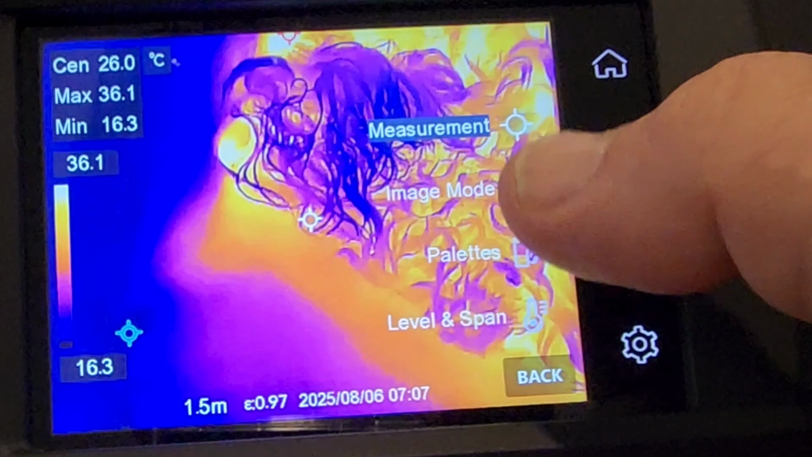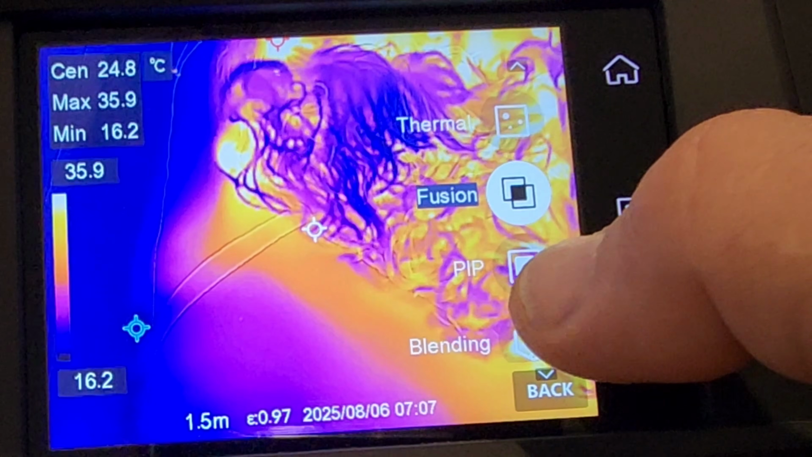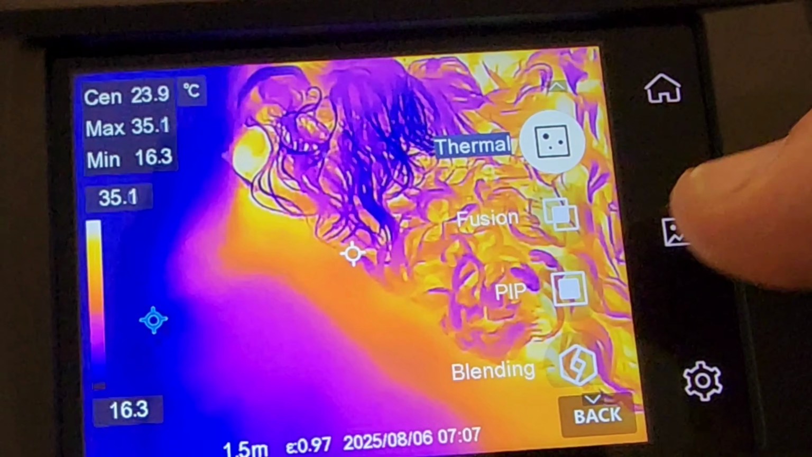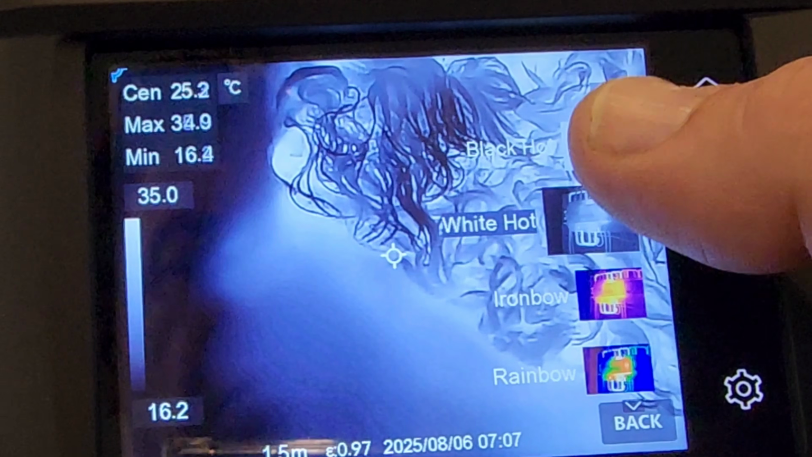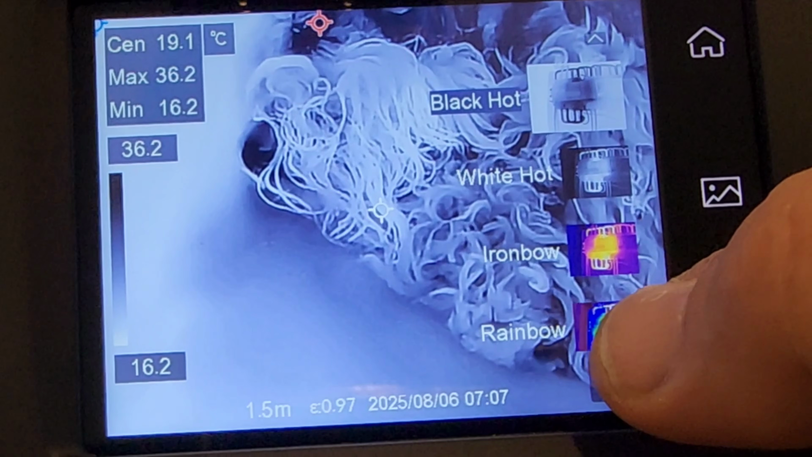Once you're in there, look at that. You've got your fusion controls. This is all different display settings. Of course, I'm going to leave it on the thermal camera. Hey, it's what works for me. Just going through the different settings here, you can see you've got options. You're not stuck with one look. So, hey, everybody's different. Everybody has a different palette.